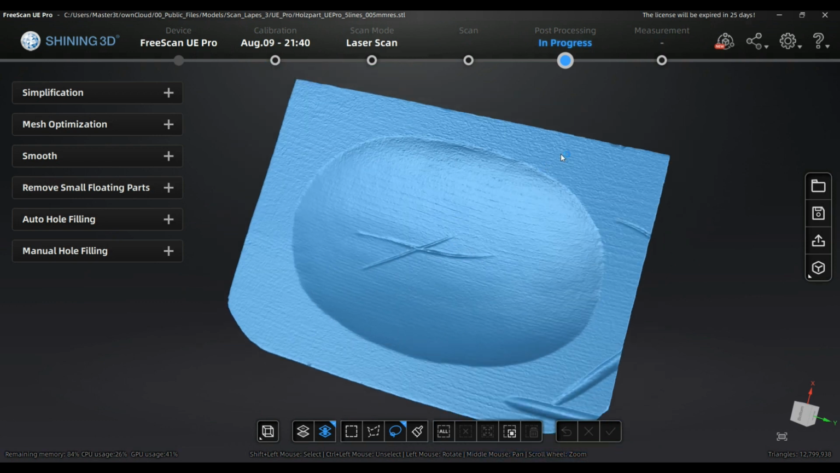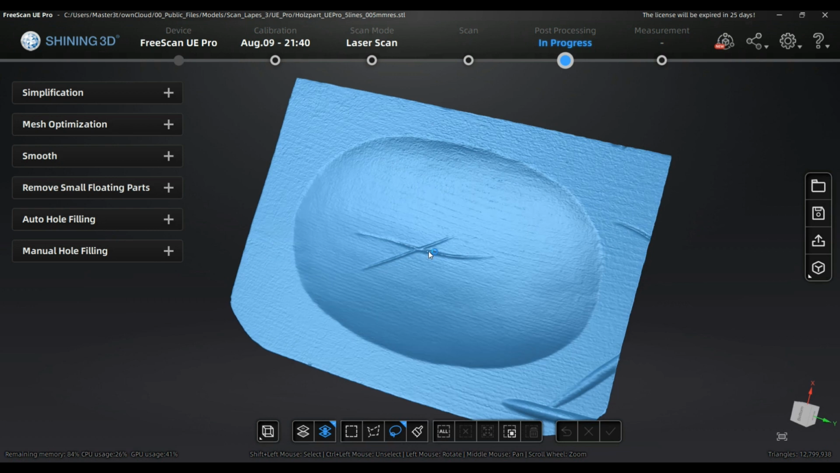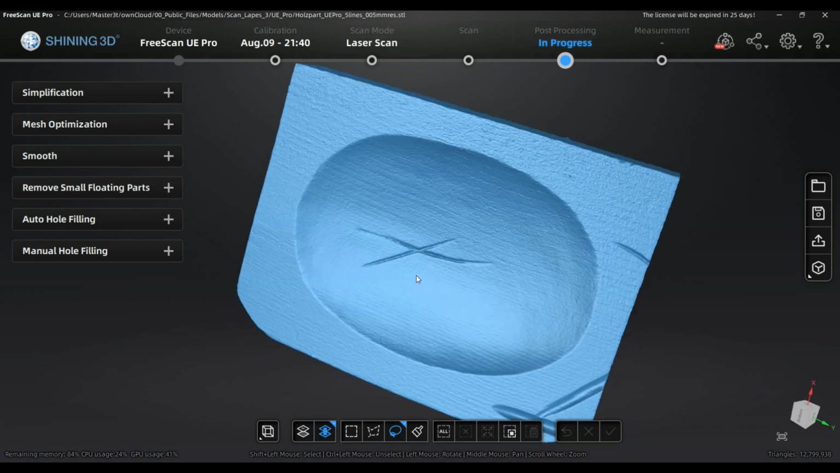It's still not as sharp as a very high resolution good camera scanner from a structured light scanner, but don't forget this is a laser scanner, a hand scanner, so the demand on a high resolution is much higher, and I've got to say this is the best one I've seen for a long time.